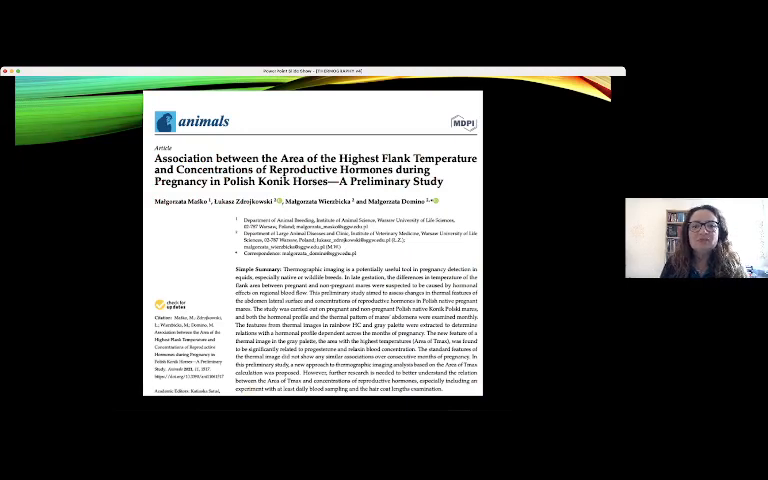Another study, association between the area of the highest flank temperature and concentration of reproductive hormones during pregnancy or in polyclinic horses. Now you can see that it's possible to use thermography also to monitor the reproduction of mares. The reproductive cycle of mares is very interesting.